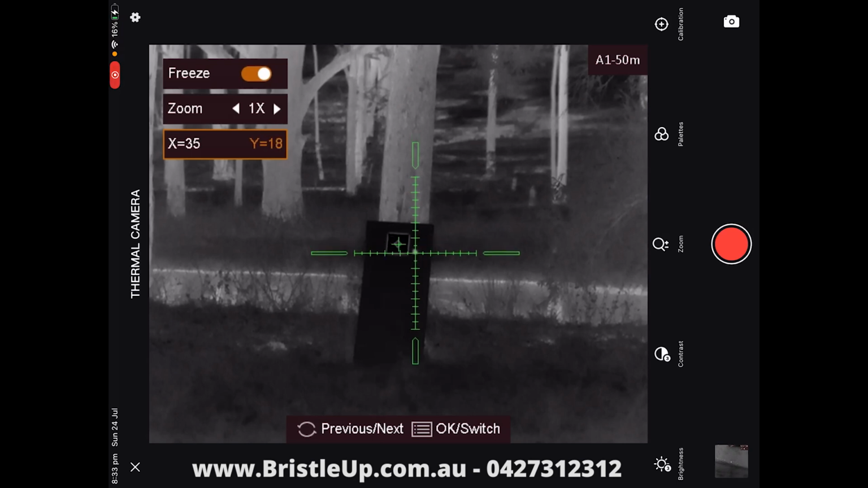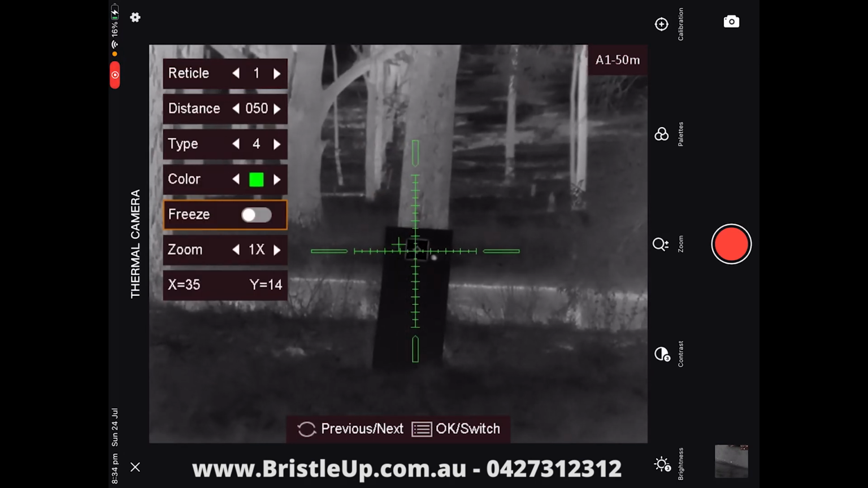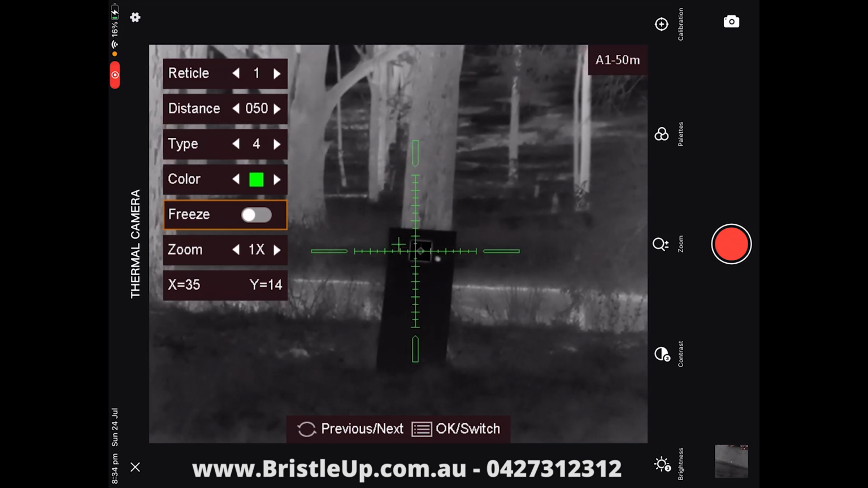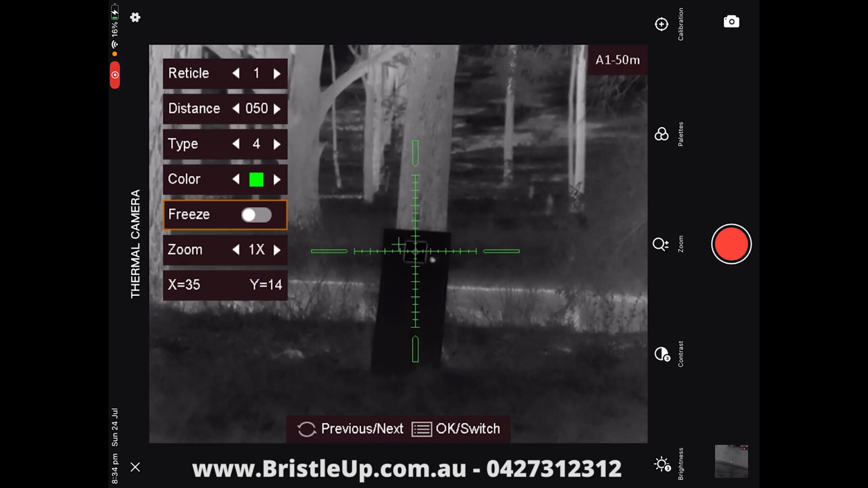Alright, so we want to put it right on our heat spot there, and then we can press our center scroll button, and then we can go back up to freeze, press our scroll wheel button again, and there we have it. So that's zeroed it now. If we were to take another shot right on center there, I could nearly guarantee that it would be spot on or close to it. So that's it, that's how you zero it in.